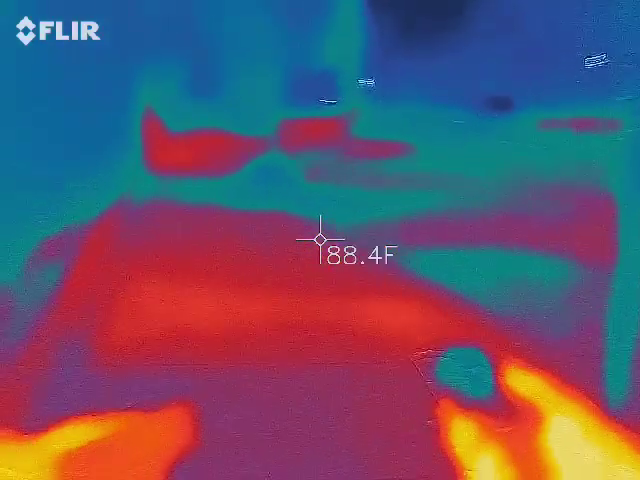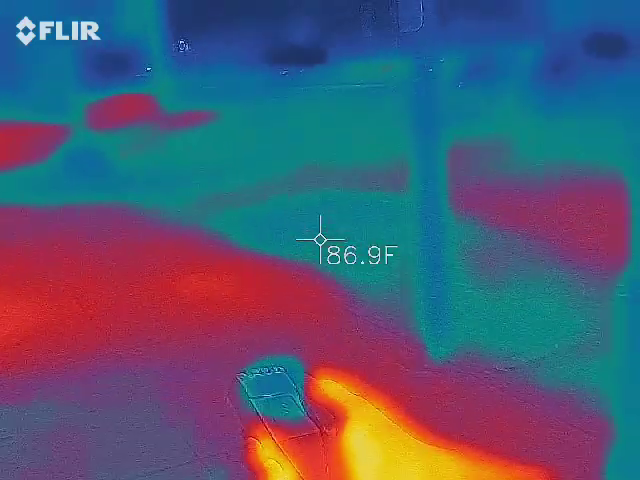I got the word "meter," which is weird because this is an EMF meter. Yep. So it might be someone who's trying to get our attention.